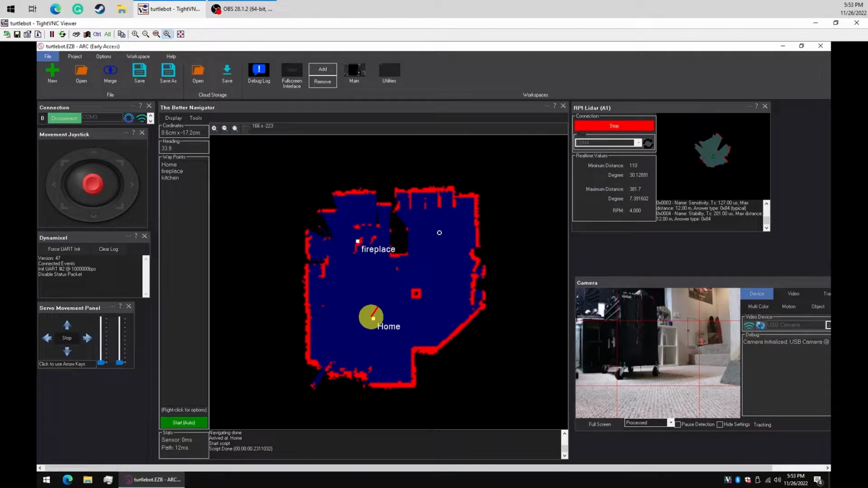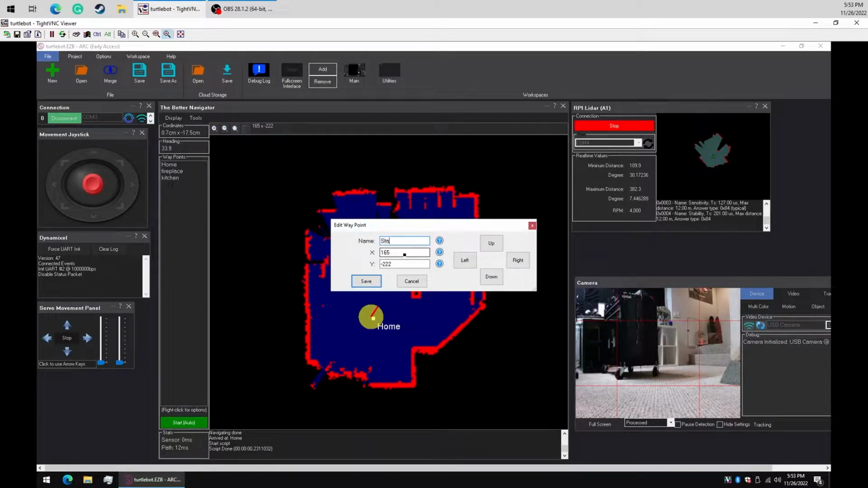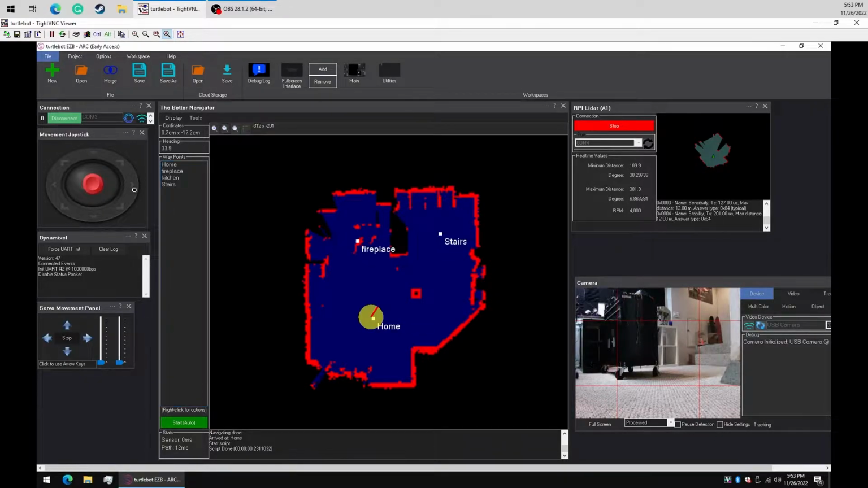Now, where we just were was someplace up in this area here where the stairs are. So if I were to right-click and say add a new waypoint, I can call it stairs. And if I select it from the list here on the left, you'll see that it's created a path that it thinks, oh, this is how I know how to get to stairs. So if I were to put something in the way here, it would actually create a new path in order to get to stairs. So it'll dynamically create the path based upon what's in the way.